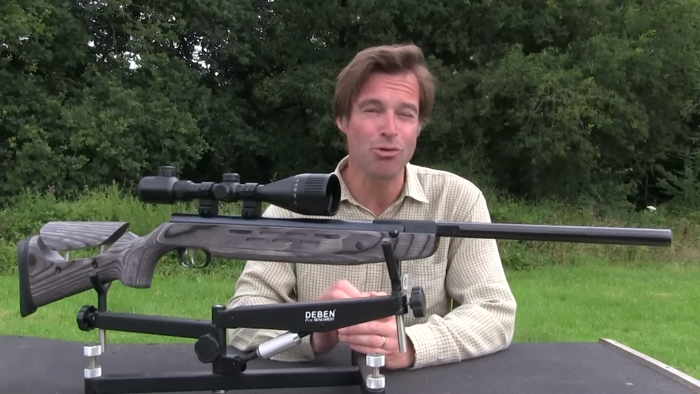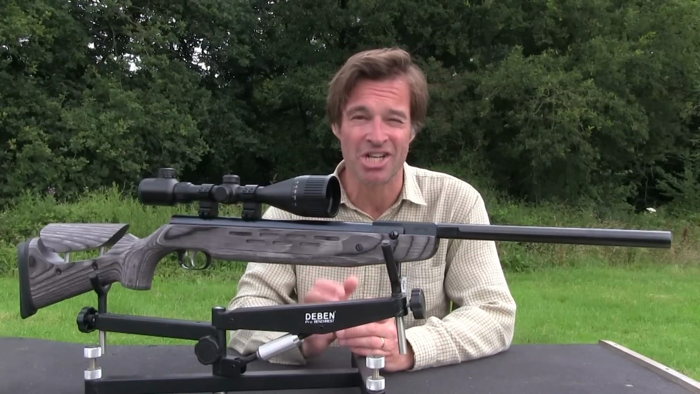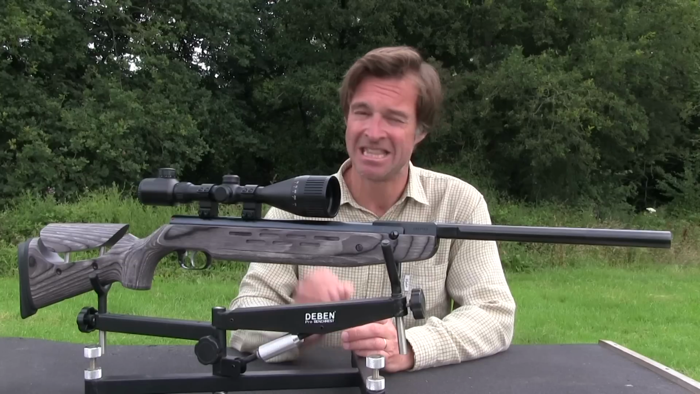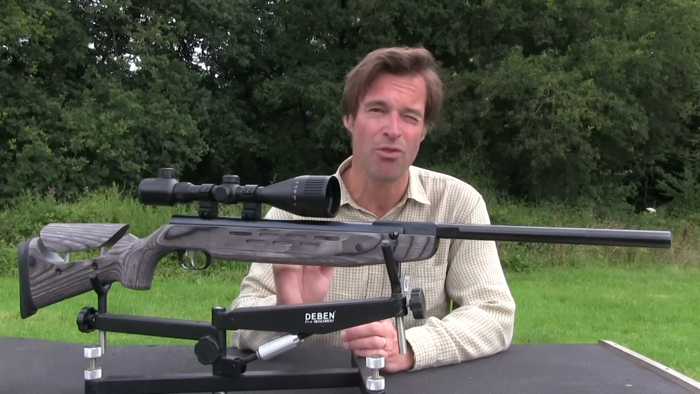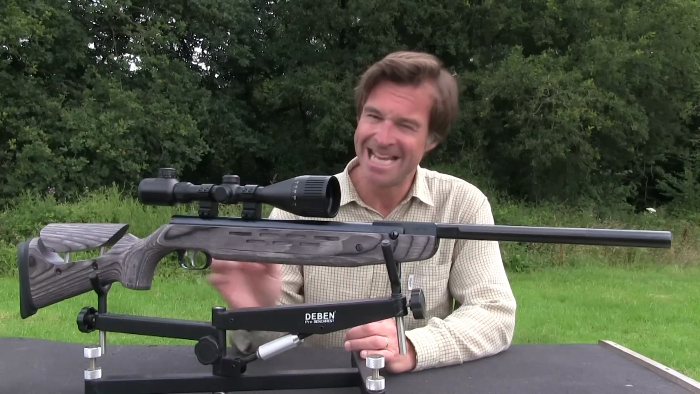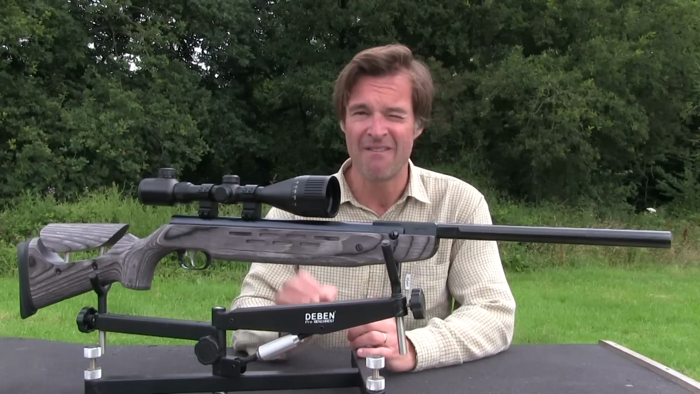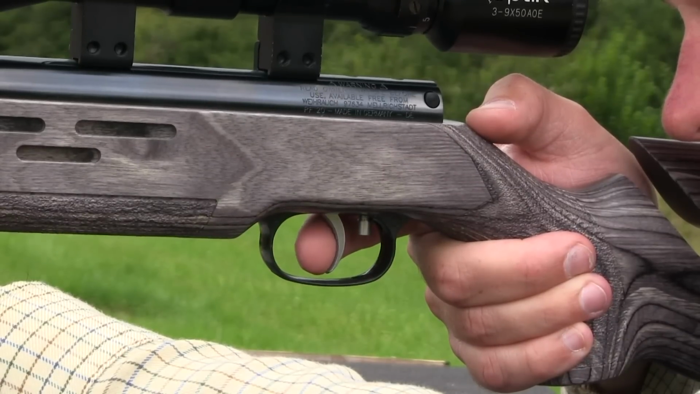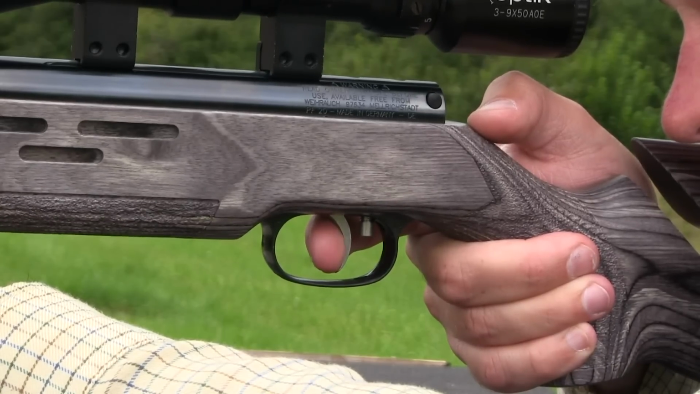Weihrauch's recoiled trigger requires no introduction. It's been setting the standard by which other mechanical triggers are judged for decades. The two-stage adjustable unit on this gun was brilliant straight out of the box. Blade design is spot on. First stage weight and travel are just about perfect, and the second stage break is remarkably crisp.